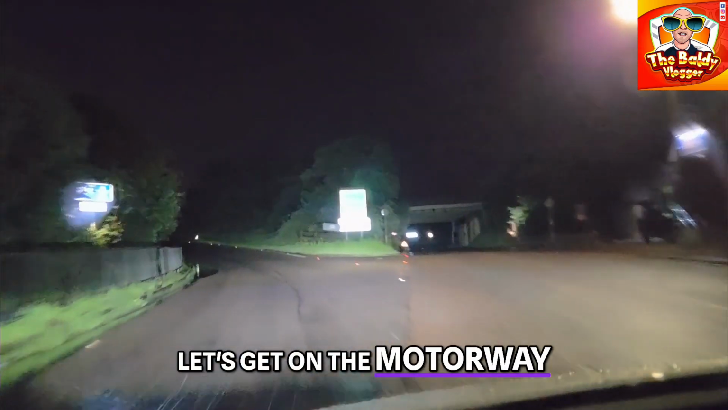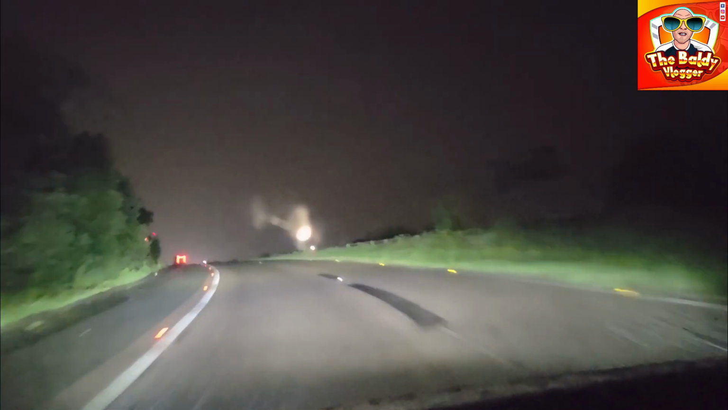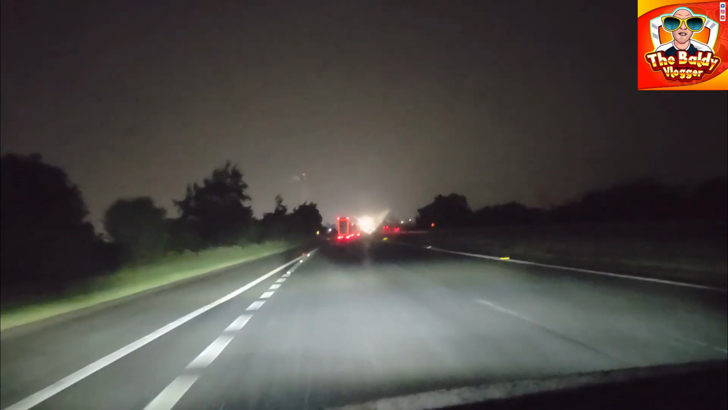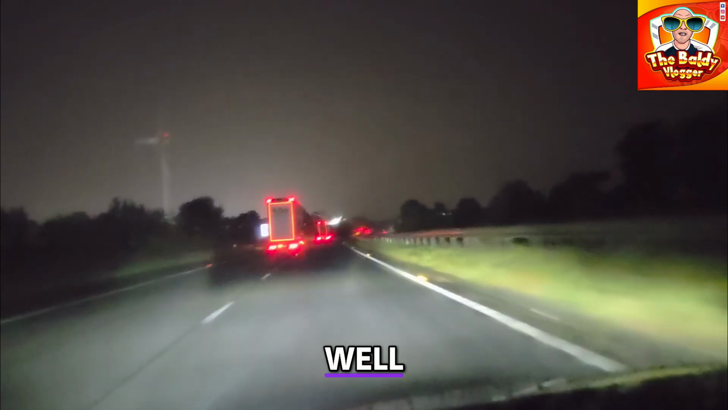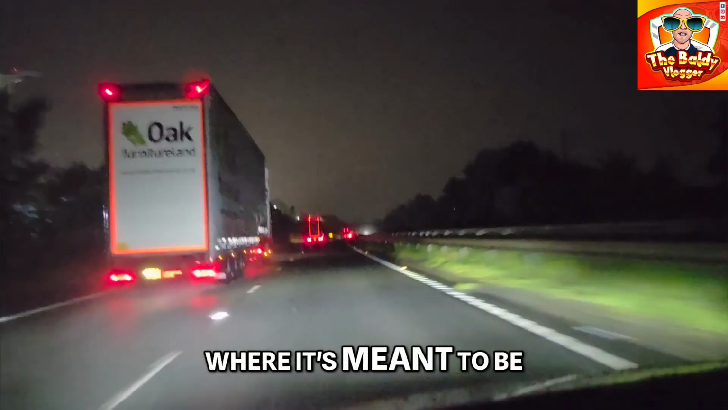Right, let's get on the motorway. All you motorway lovers. Especially overtaking lorries, because it keeps where it's meant to be.